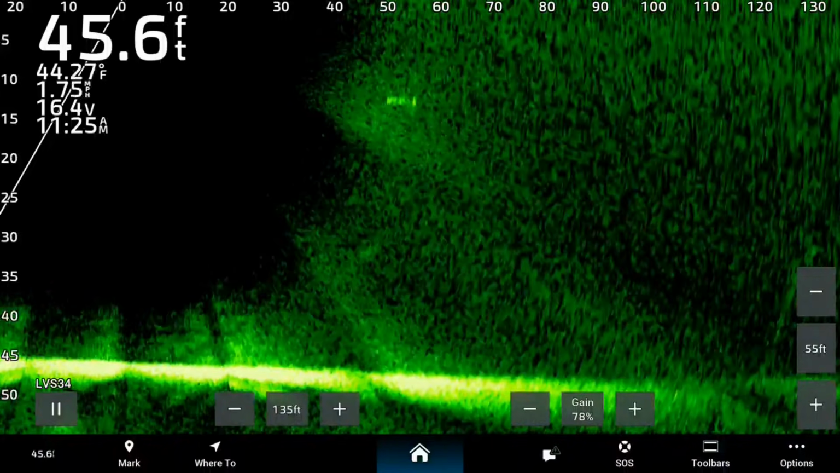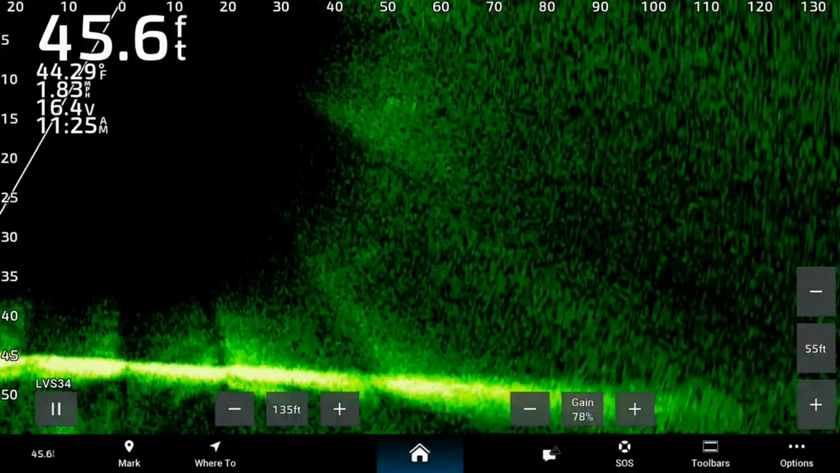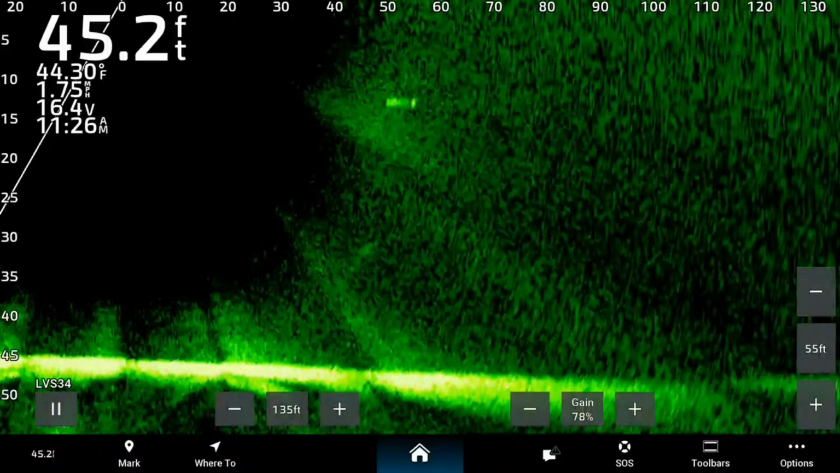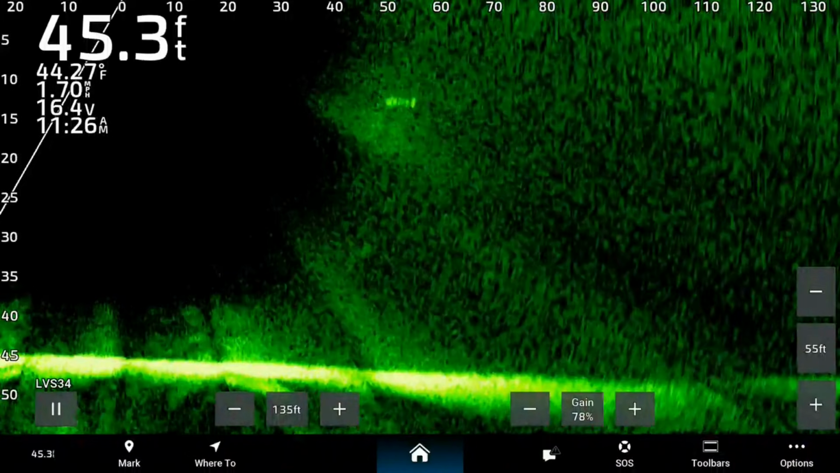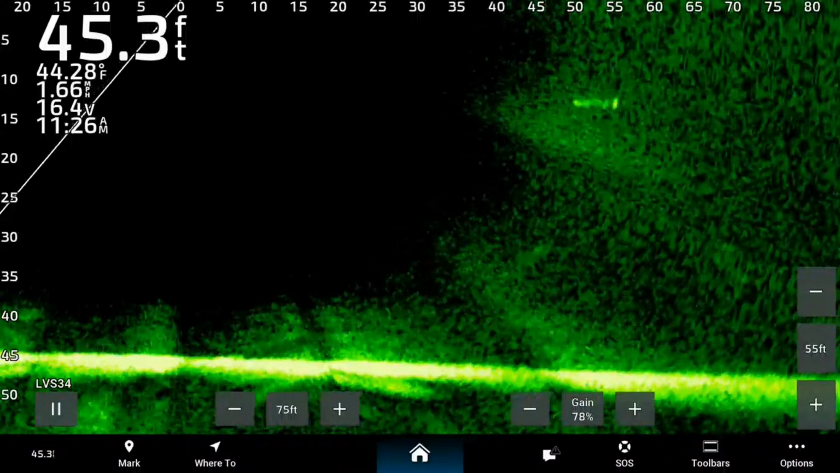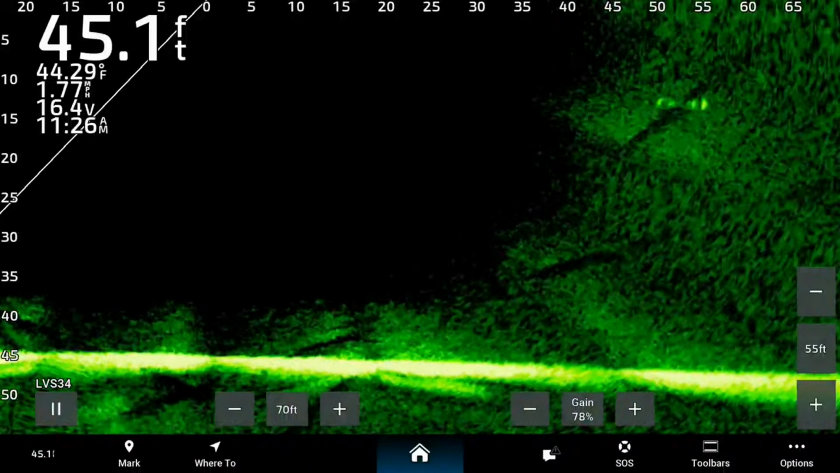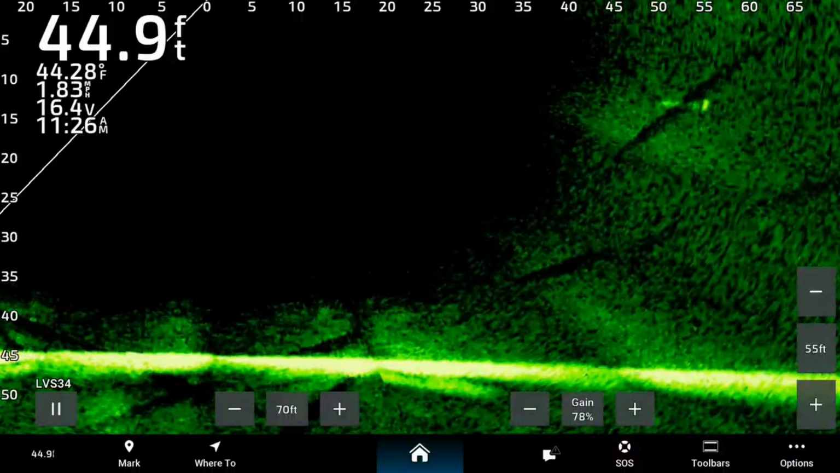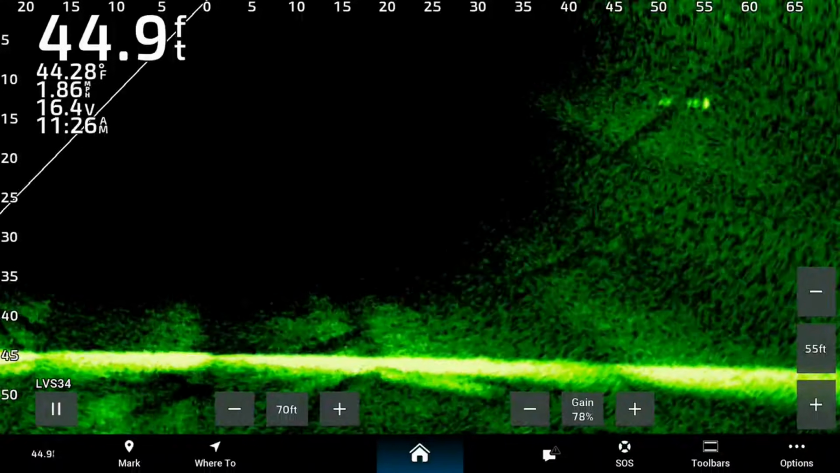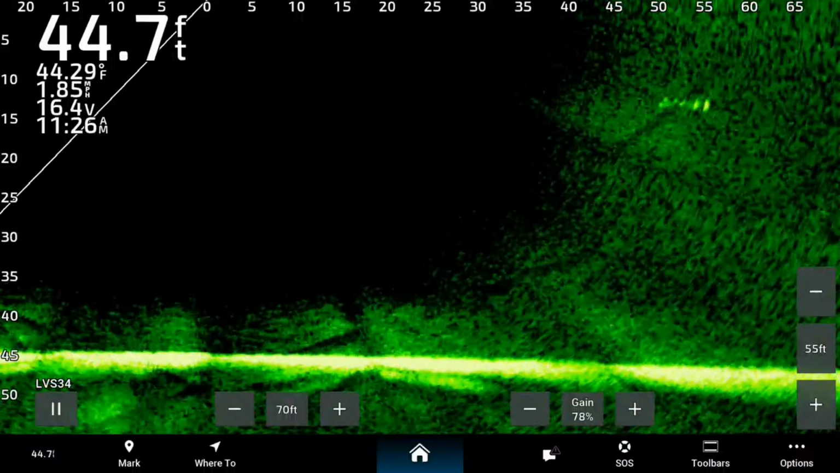Now, one of the things you're going to see, let me get on that. All right, so I'm dead on the one there. Now watch as I bring my range in, how much better of a return. See how clear that is now? You can almost see the tree spinning in the water, and that cleared up.